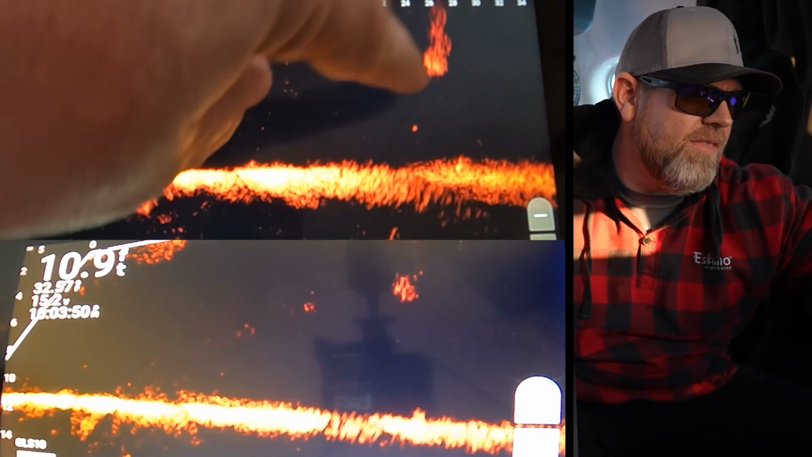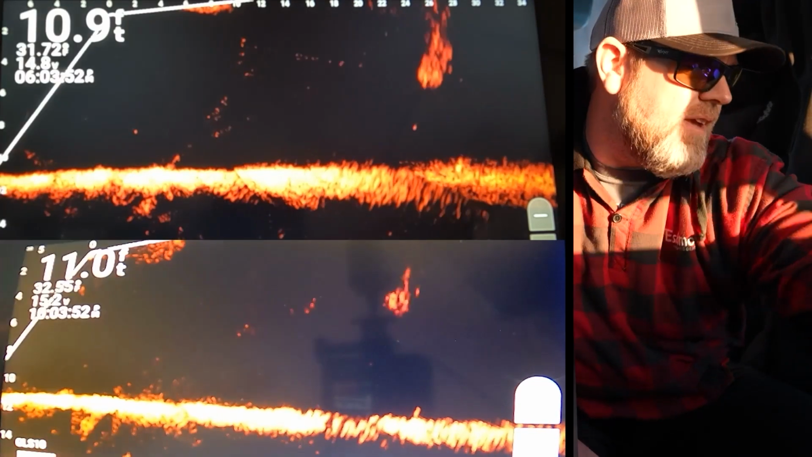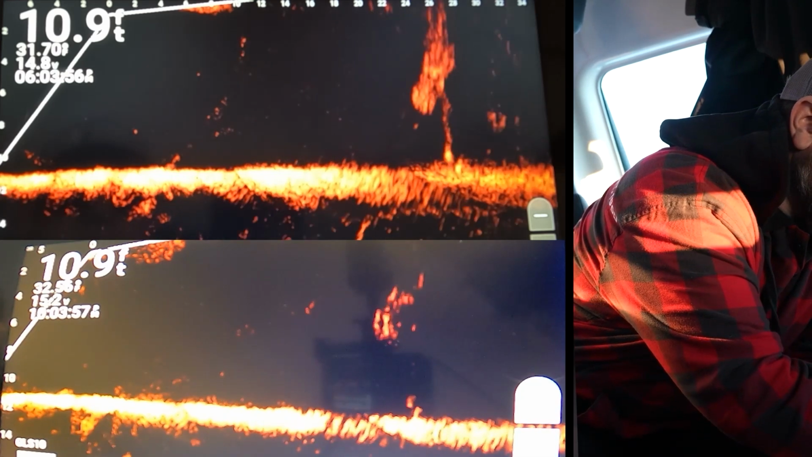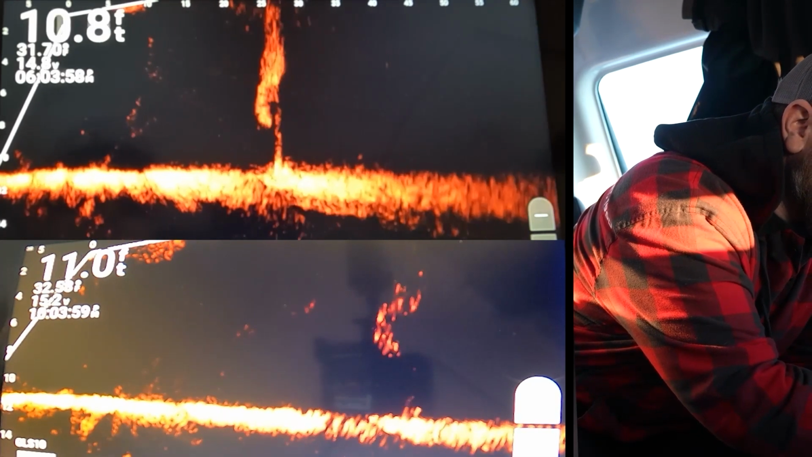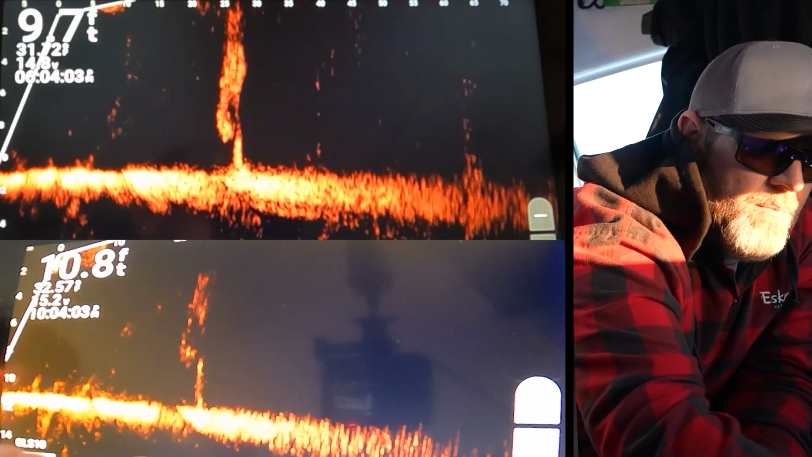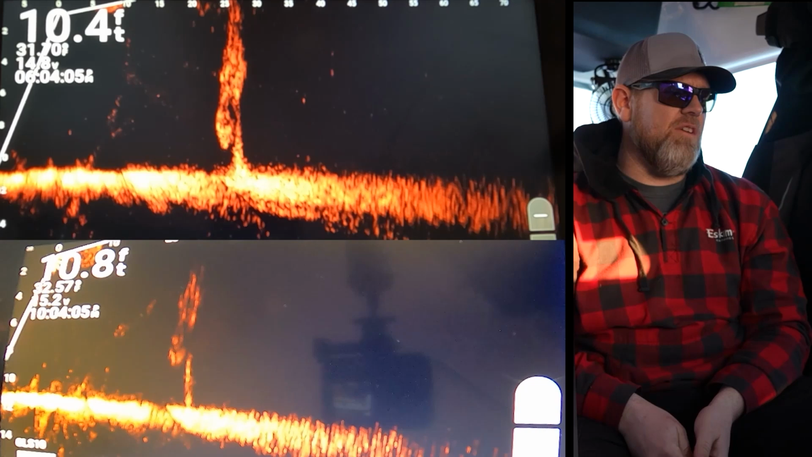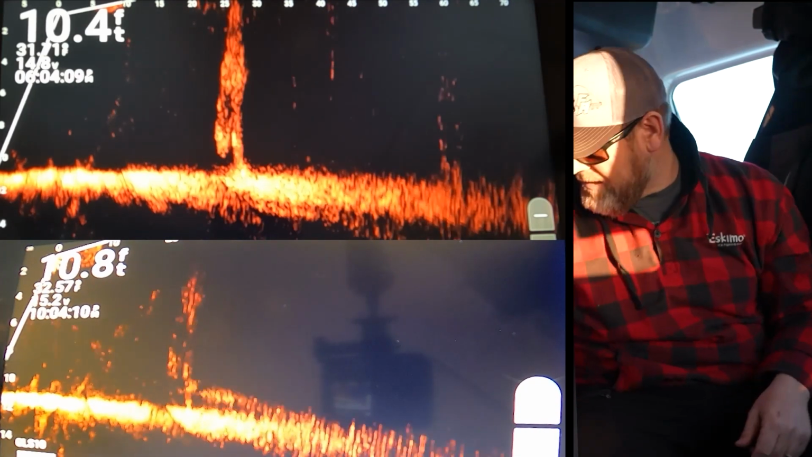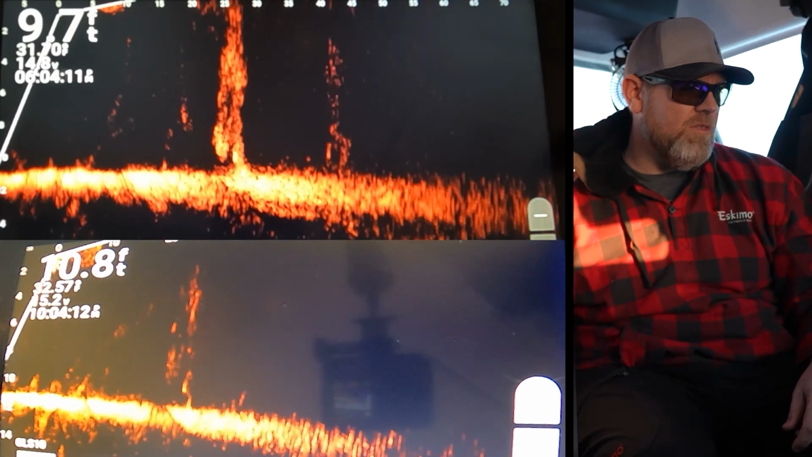There you can see the breakthrough right there. Look how much clearer it is on this one. I'm going to push these out right away to about 75 feet. I'm pretty confident they're both going to see that at 75 feet. That breakthrough comes straight down. You can see it on both. Nice and evident what's going on.